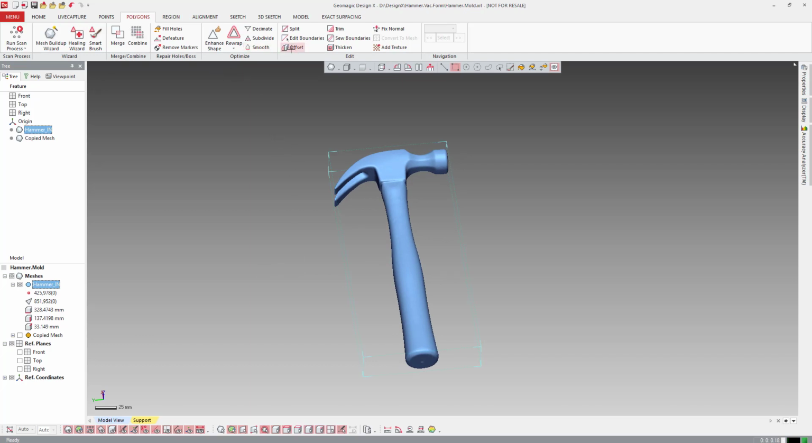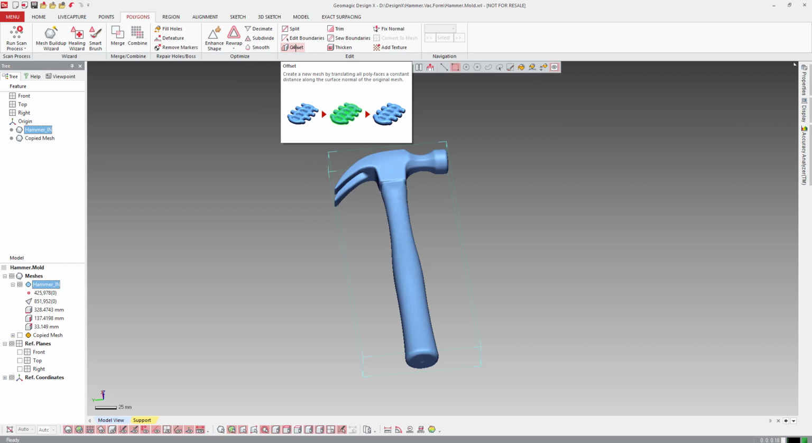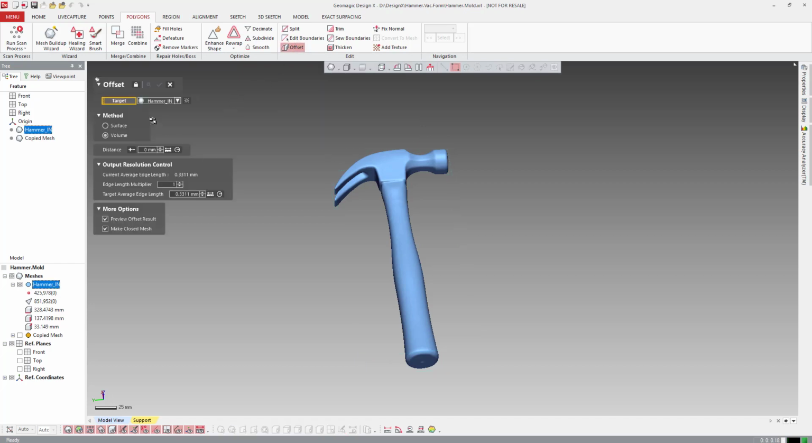I'm going to make this a little bit bigger, just so when we make a mold of it, it's a little bit proud of the surface. That way when we form over it, there's a little bit of play between the actual plastic and the object, or the correct size object. So what I'm going to do is come in here, and we're just going to do a volume offset on this guy. Let's do like 0.5 millimeter.